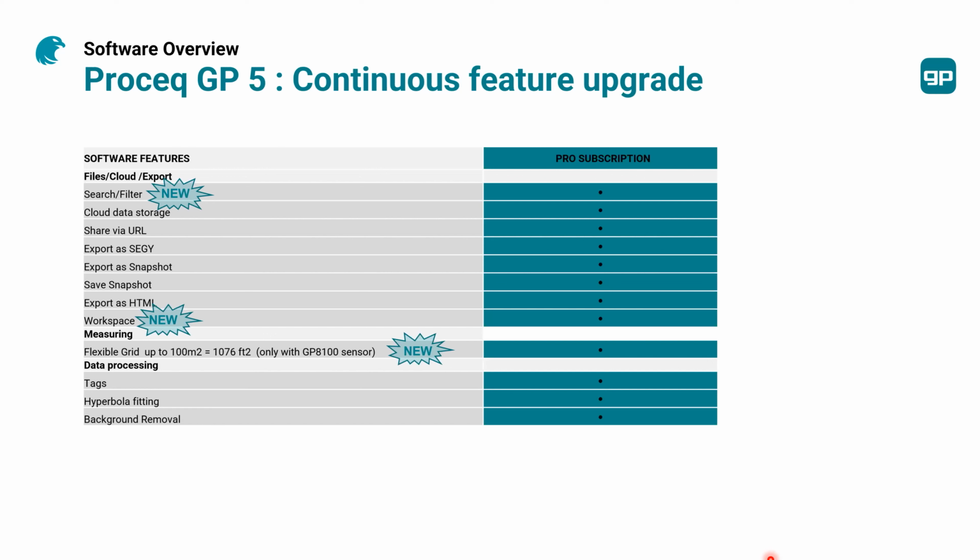Workspace is a new one, but also you can export CGY and snapshot and HTML, or share the measurement file via URL. That's very important for any inspector, contractor, or engineer. The power of the iPad has been used properly, and we can now scan up to 100 square meters. Of course, with the GP8100 sensors, more adapted for that application.